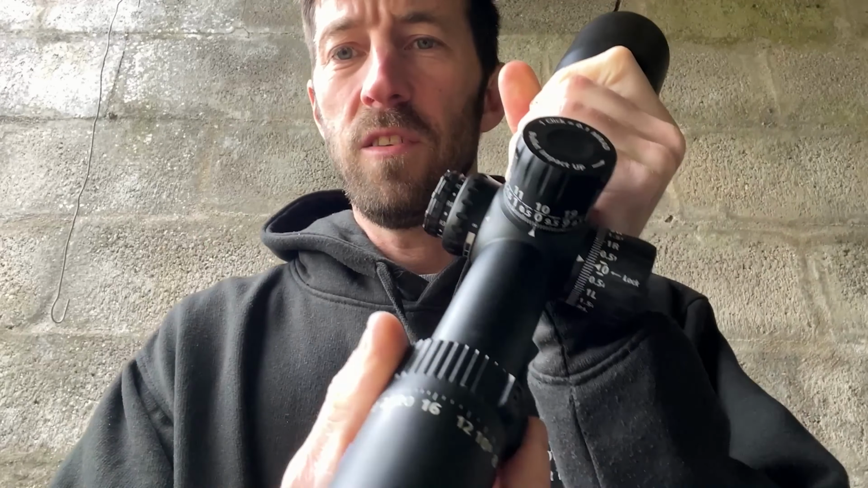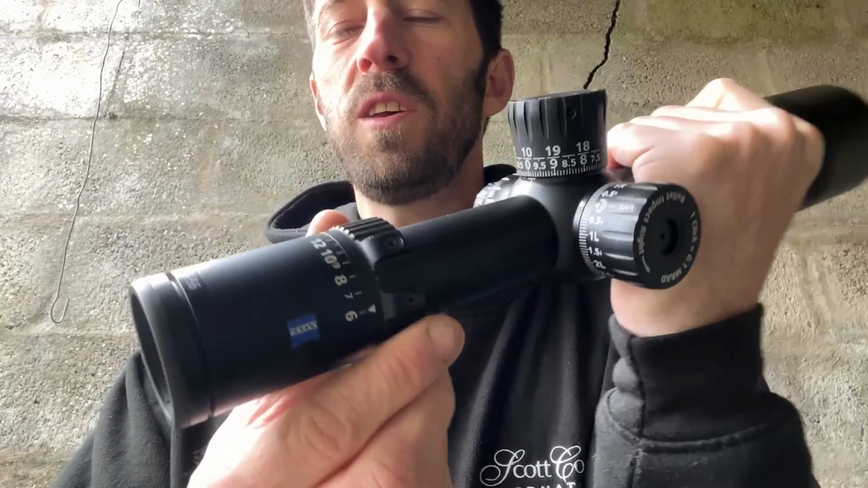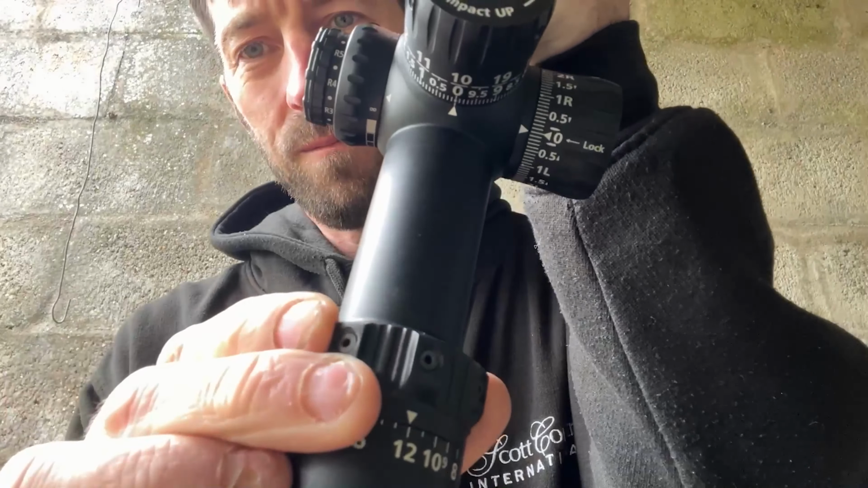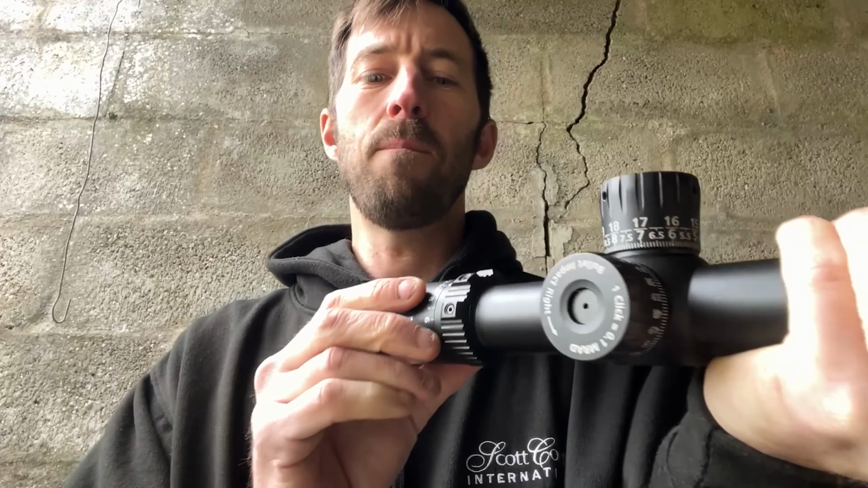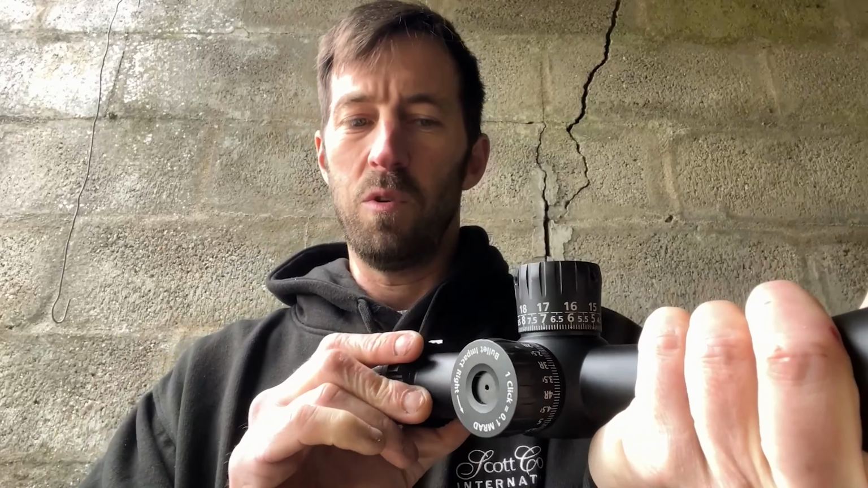Moving up onto the zoom, so you're on times 6, obviously all Zeiss branded on the side, up to times 6, spinning the zoom ring round up to times 36. Now there's 3 positions on the top of this zoom ring to have your throw lever, so whether you want it canted right to the right or right to the left, or just happy medium in the center, you can choose that. So it's a nice little customizable feature. If you want to be sitting around the sort of times 10 power, you could have your throw lever out at 3 o'clock, or have it at 12 o'clock, or even if you're sitting there on times 20, you can have it at the 9 o'clock position. It's totally up to you how you want to do that.